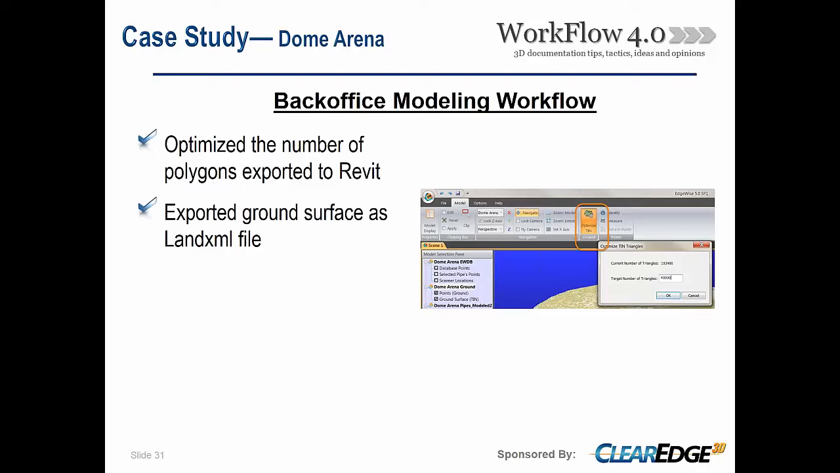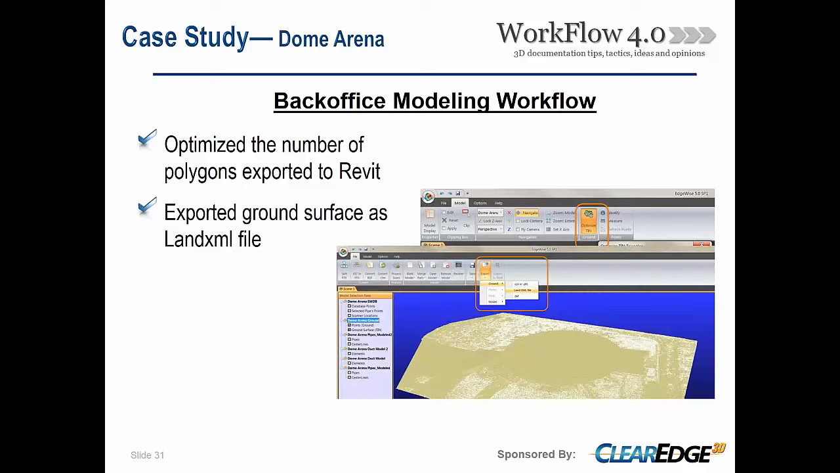Basically you can simplify that down to a target number of triangles, and depending upon your modeling software you may want to keep that to a relatively low number. With Revit, it can actually handle a pretty high number these days, the latest versions of Revit. So we try to come in there at least under 100,000, but there might be a little bit better target depending upon the size of the model that you're creating. So once we have that and it's kind of optimized within the Edgewise product, we export that to a LandXML file. So let's jump to that next slide.